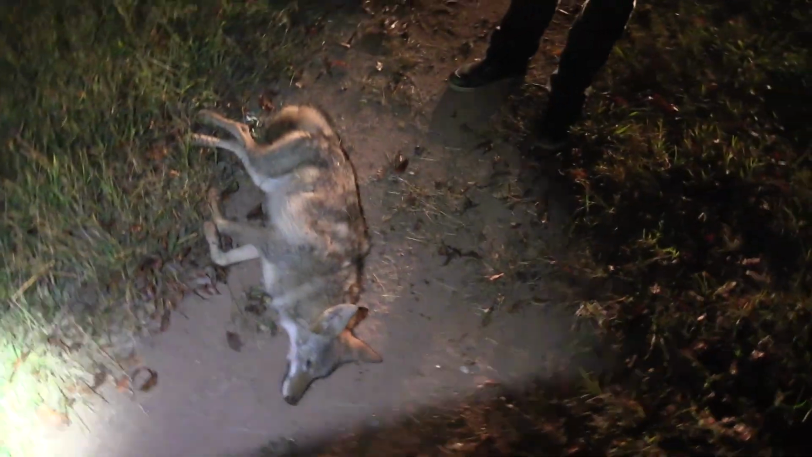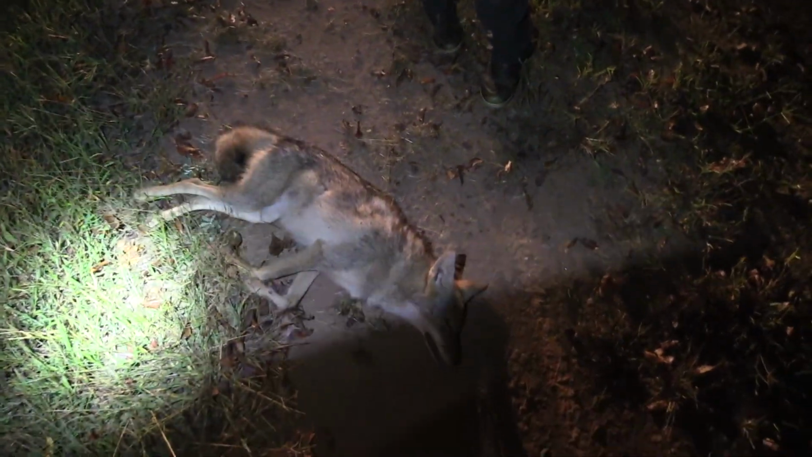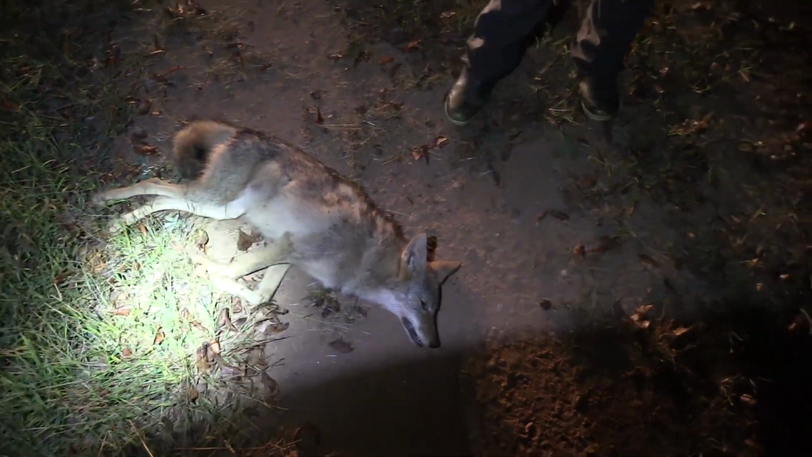And this is going to be one happy landowner. This is a big turkey hunter here, and these guys right here are absolutely tough on turkeys. So we were going to go to one more spot, but we decided to call it a night. We're going to get this thing loaded up and let you guys take a look at both of them together.